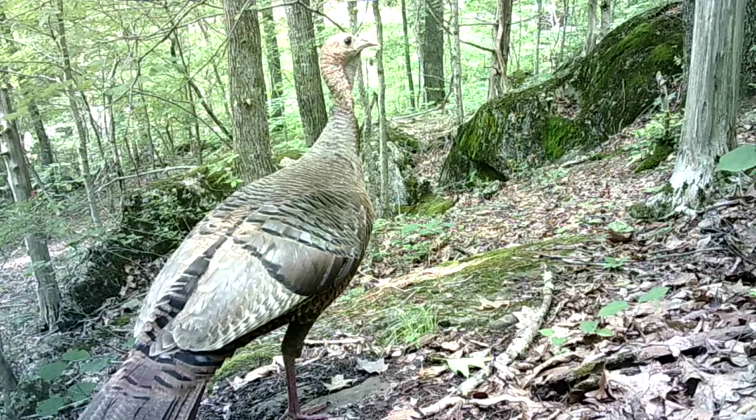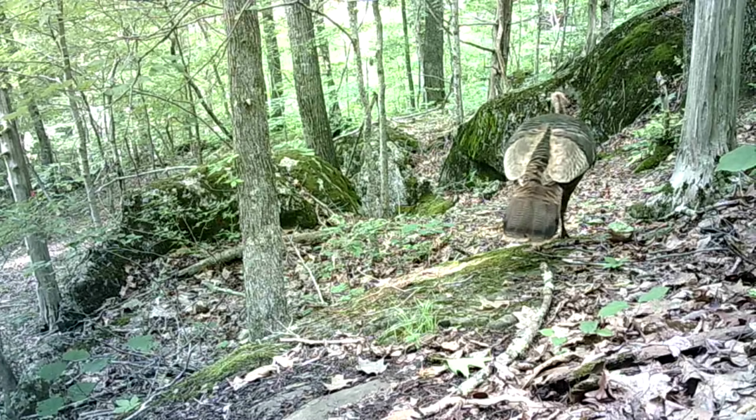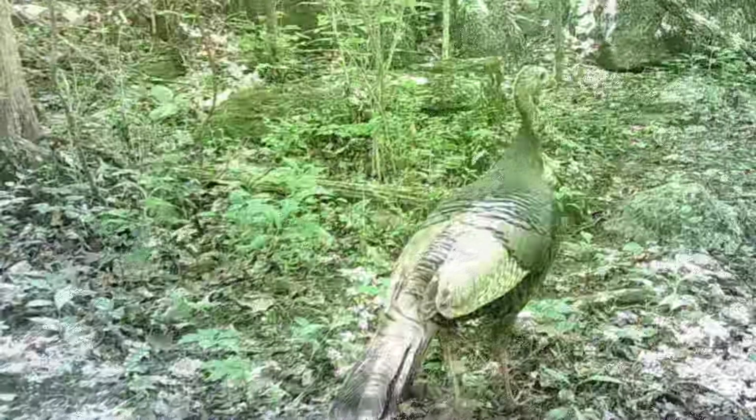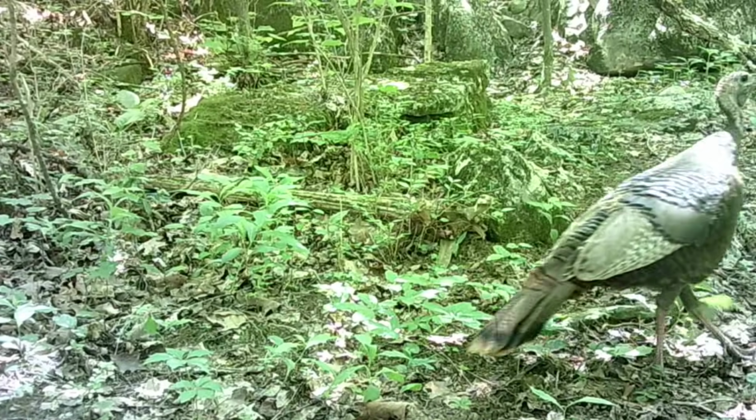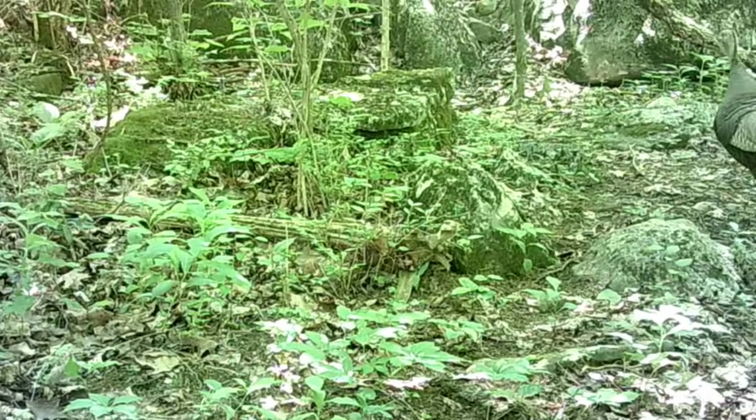Well, out in the woods, the turkey are moving around real good. Really good. I filmed them on 2 or 3 different cameras. And they just browse all day long.